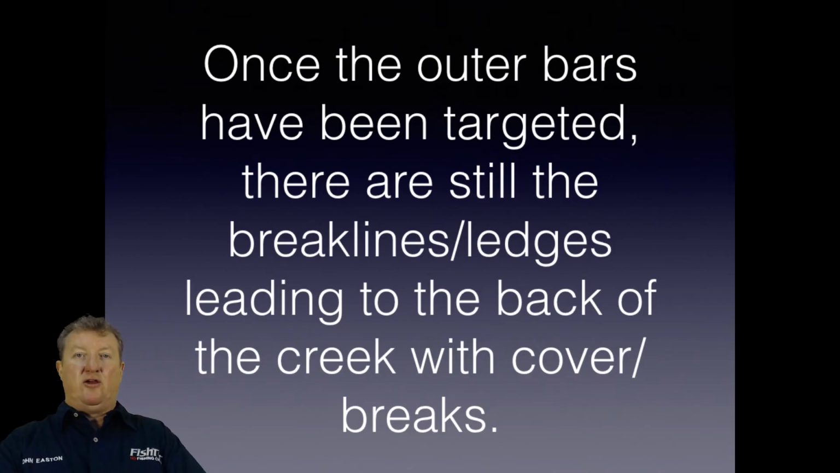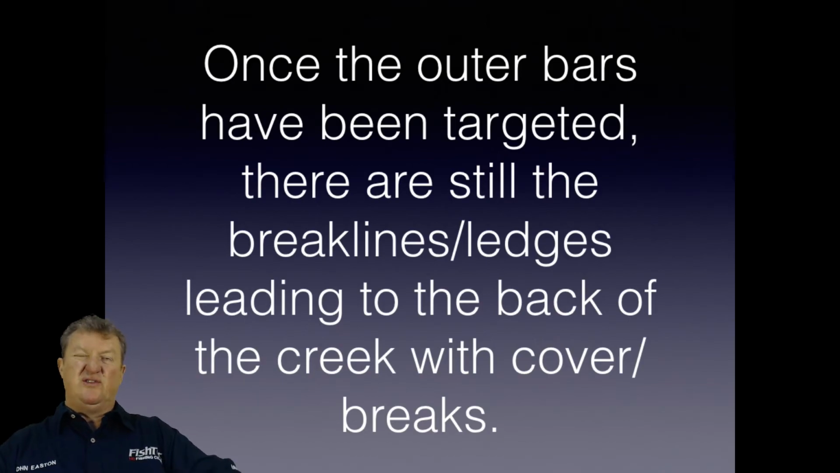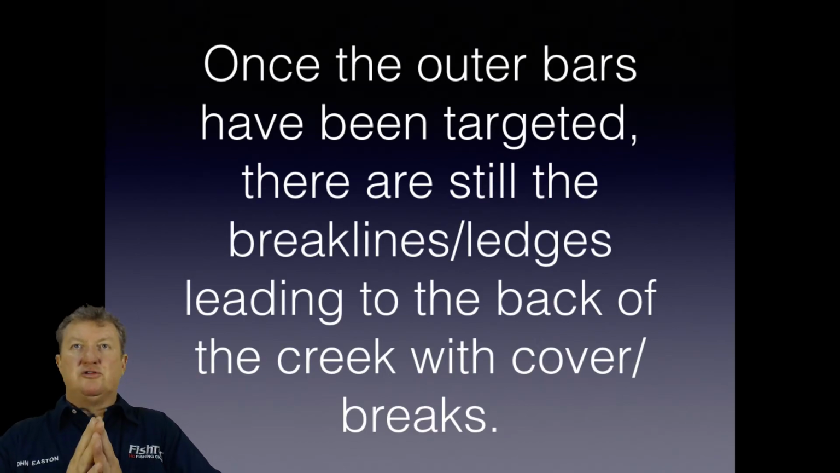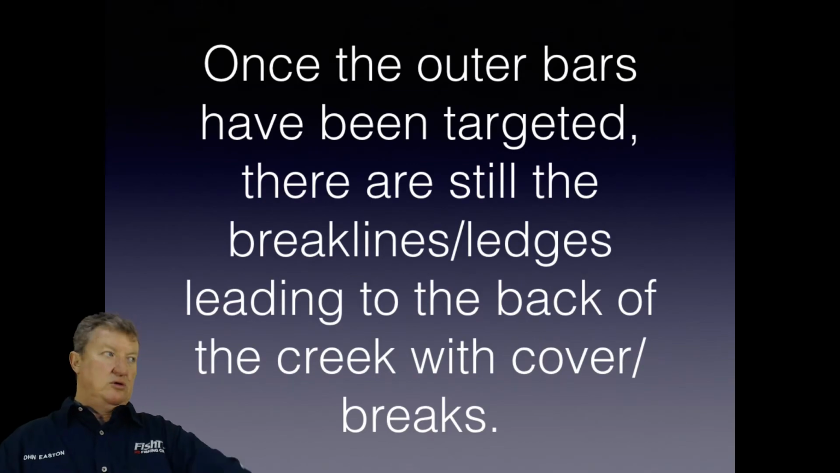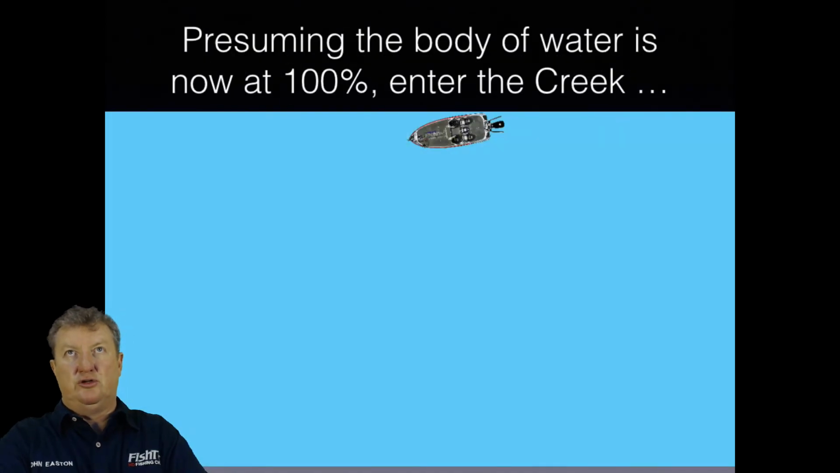I went to the back of the creek, but before you get to the back of the creek, on your way in, you've targeted those points, you've lifted whatever you could off there very, very accurately, very, very efficiently, and now you're making your way in. I should have done the back of the creek later, but anyway, I've jumped the gun a little bit. On your way in, don't just randomly start going to either side and casting all over the place. Know what you're casting to.